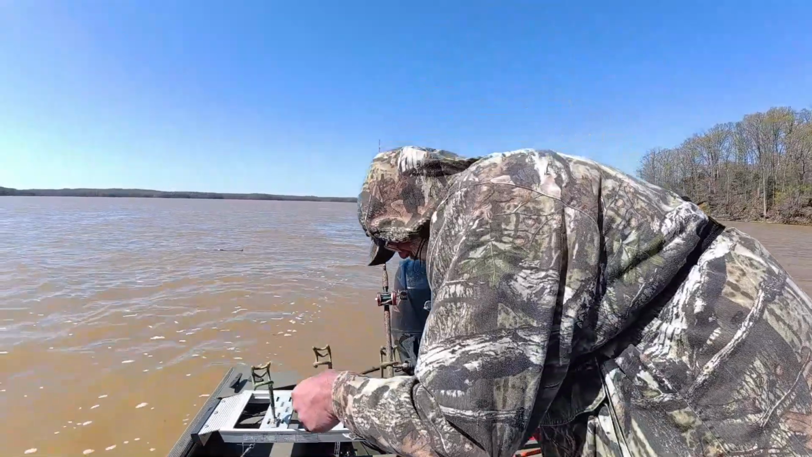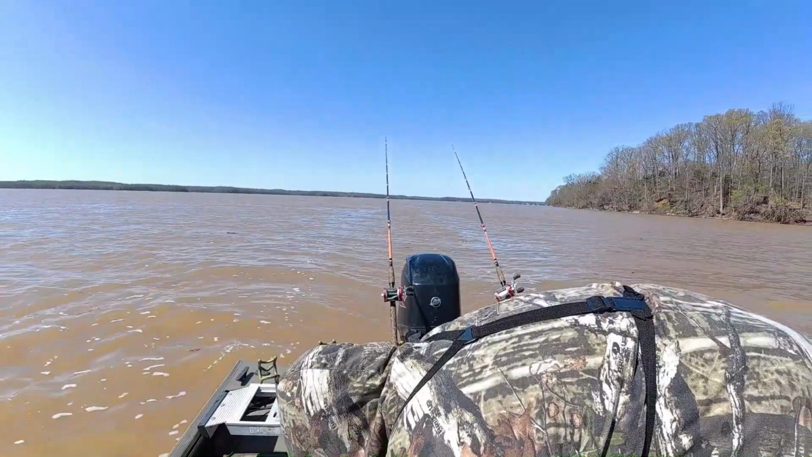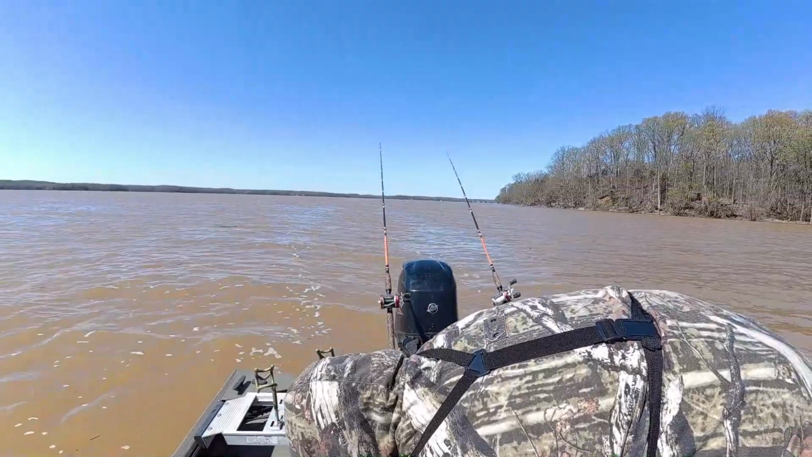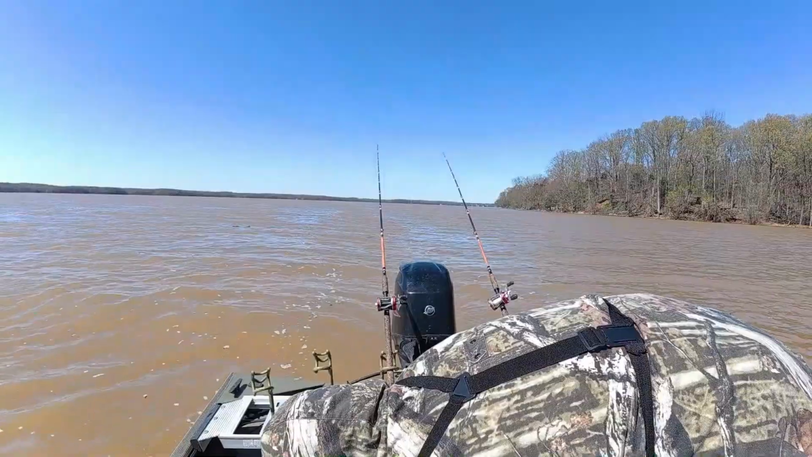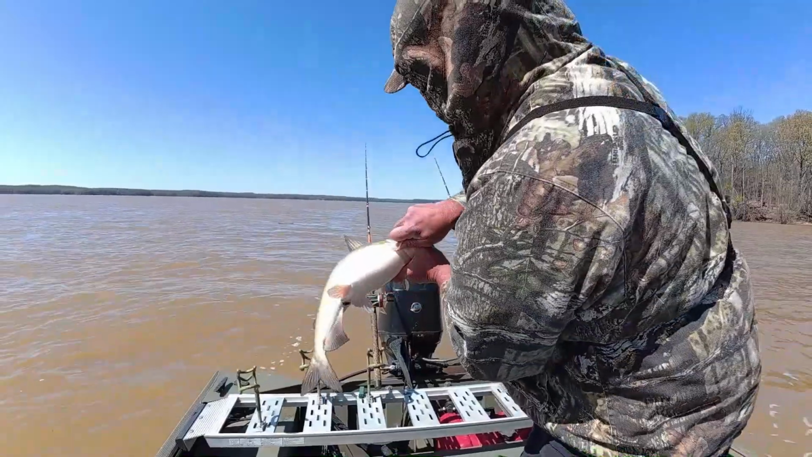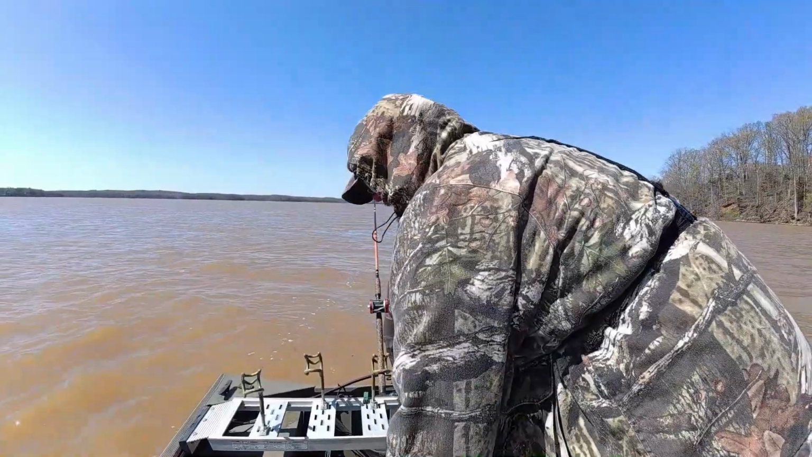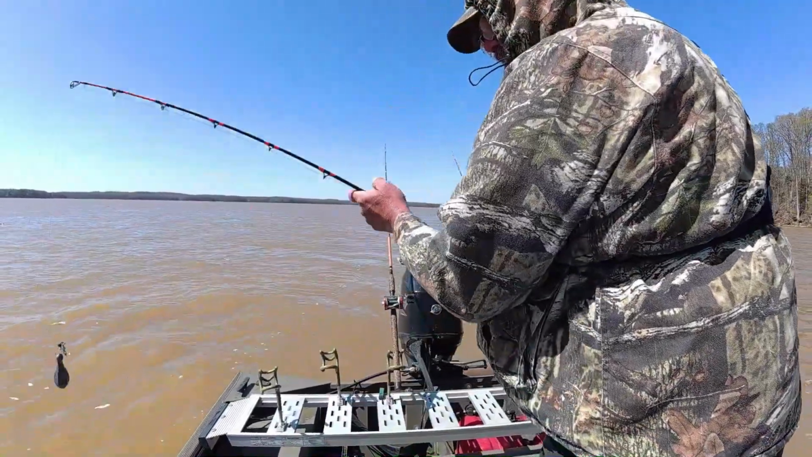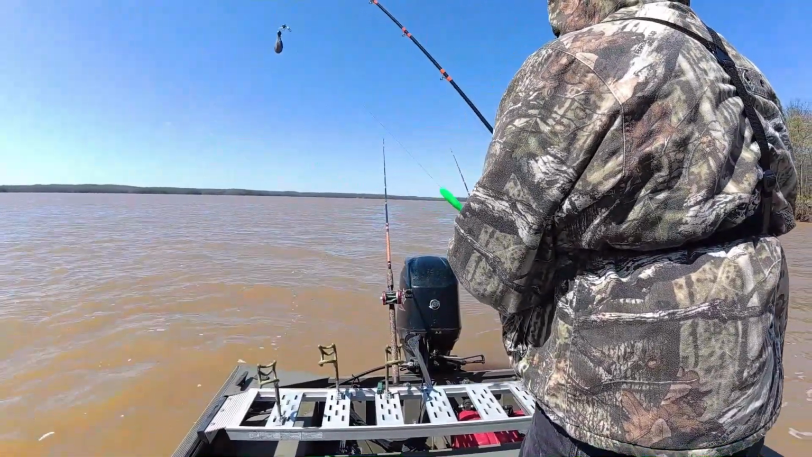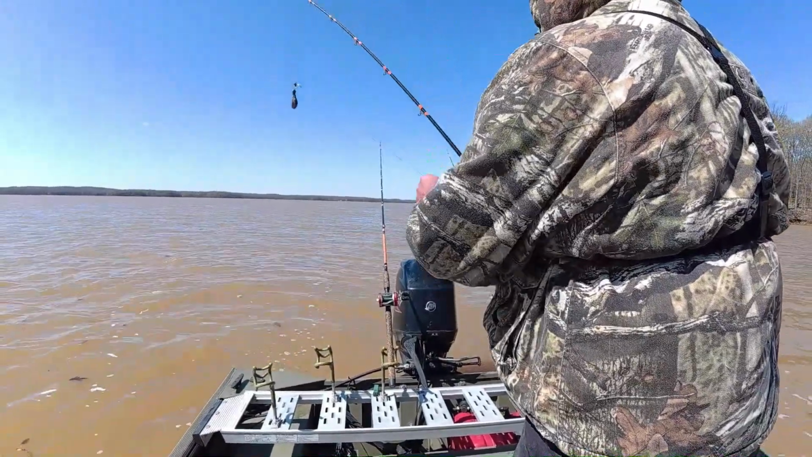Feisty booger. Boy, you talking about good eating. If I had room in my cooler, I'd fill my cooler full of them. Nice 3.5, 4 pound channel cat. I'm gonna give these other poles about 10 more minutes and then we're gonna go on the search for blue cat. Like I said, they're biting pretty good today, so we ain't gonna have too many issues finding fish.